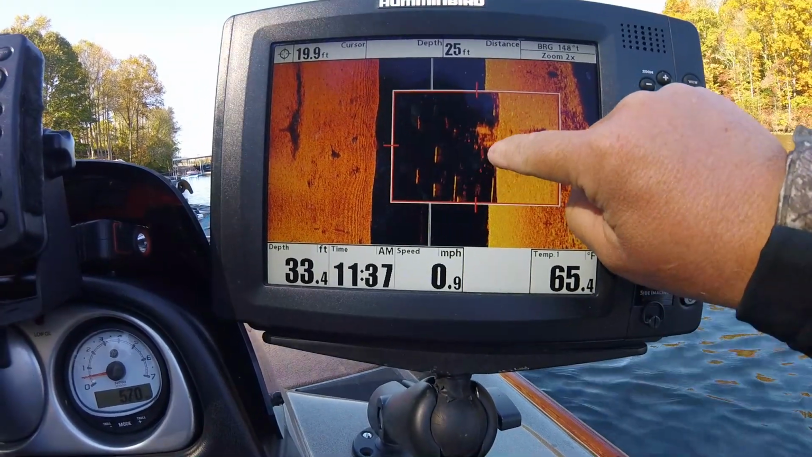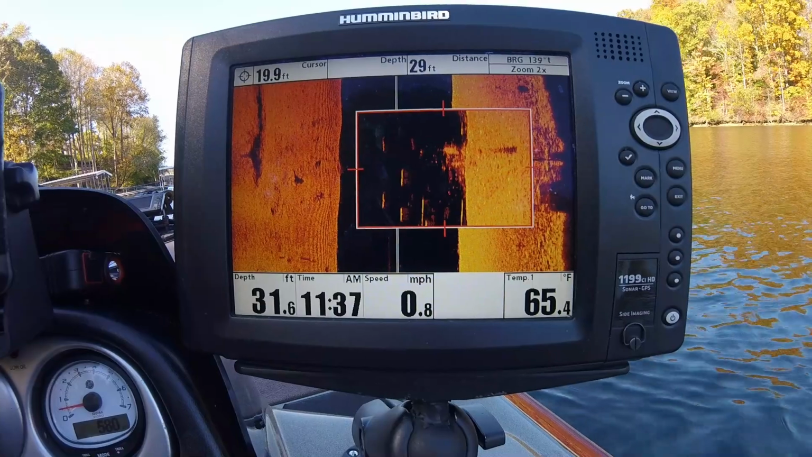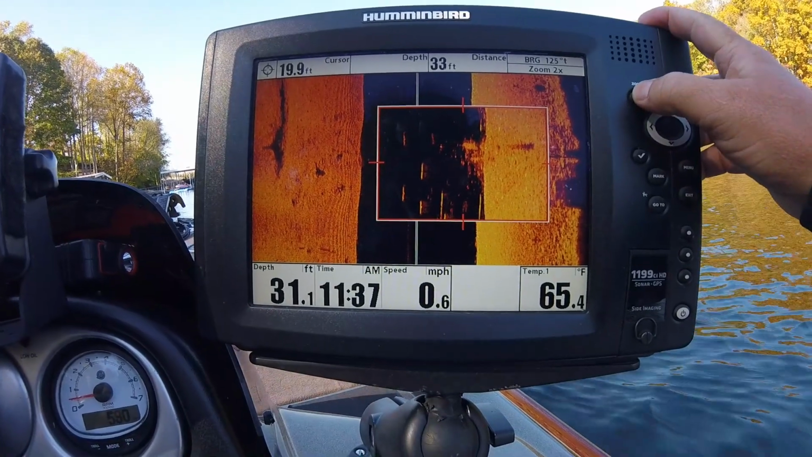And you can see the individual fish that it's showing on it. I could go across it at a different angle and probably get a better view, but that's what they look like on your graph, on your side imaging.